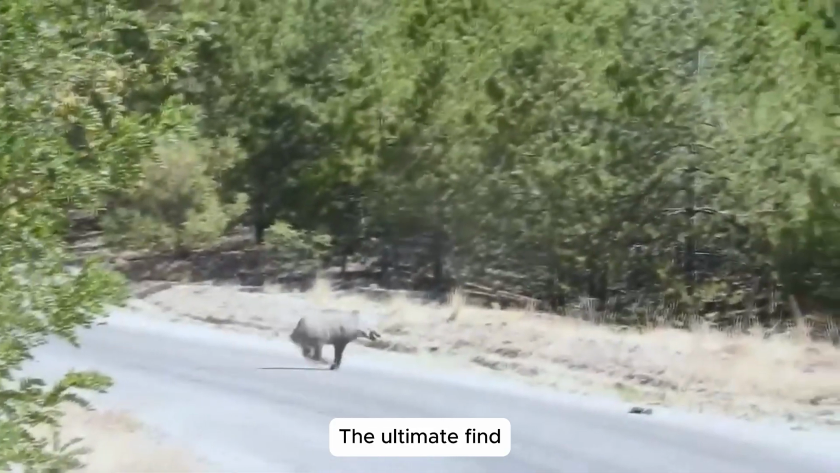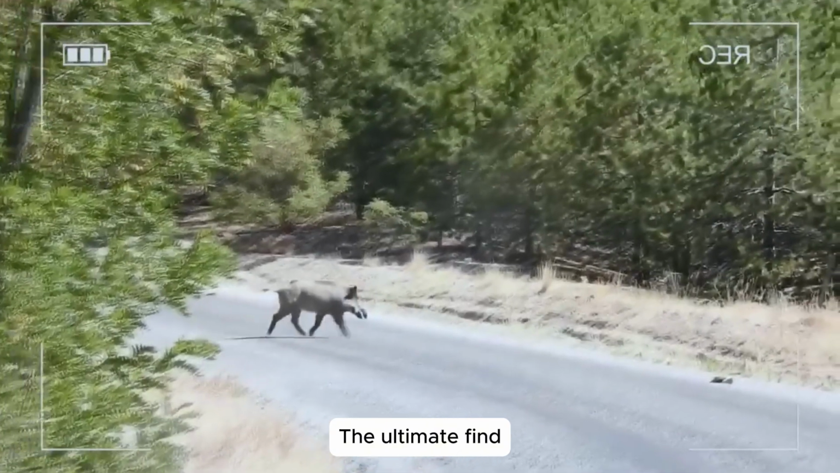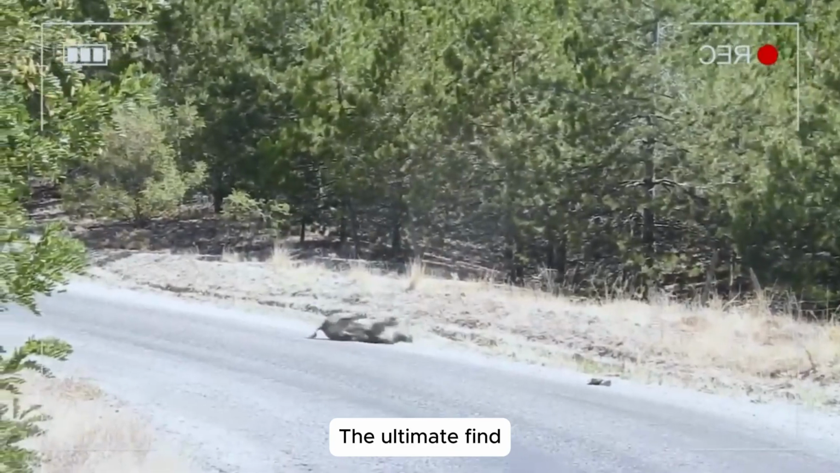From the crest of a hill, I spotted the first target of the day. A lone wild boar trudged heavily through the thick snow, unaware it had been seen. I steadied my rifle, breathed in slowly, and pulled the trigger. Boom!